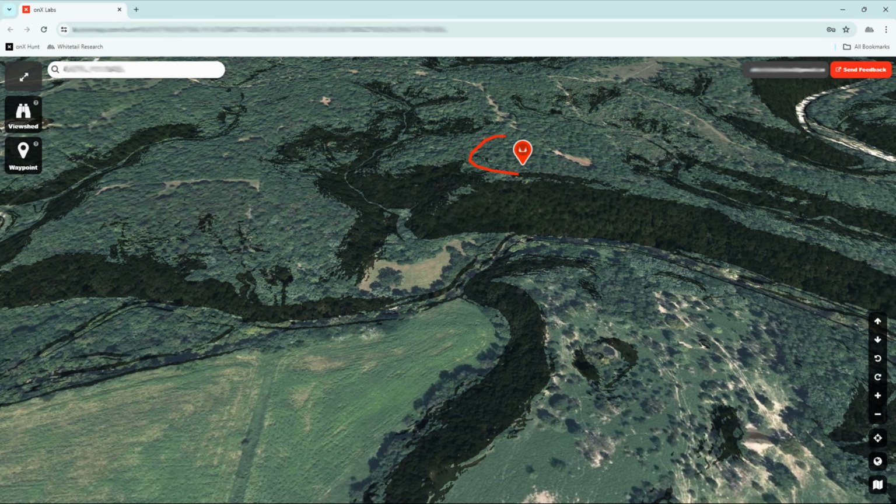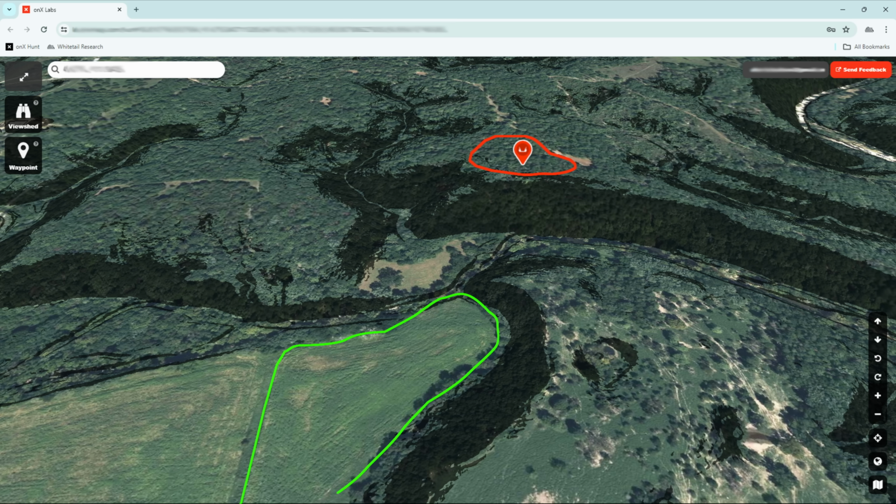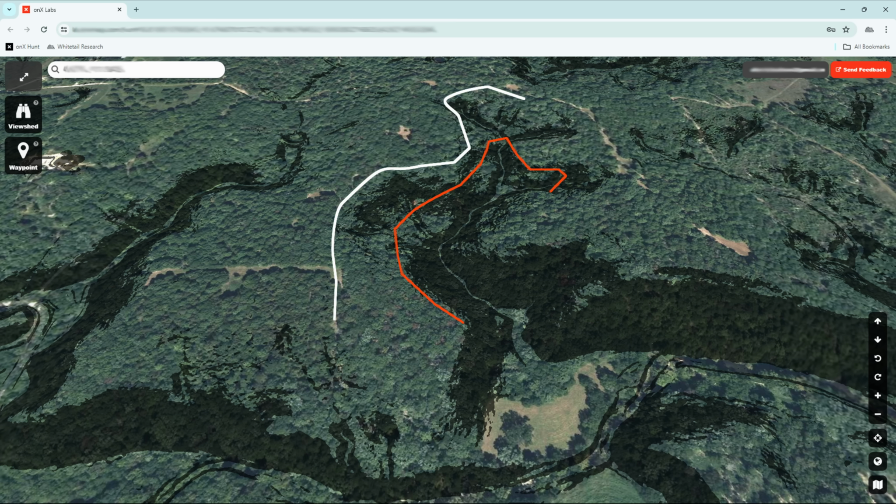The first bedding area we'll look at is out on this point. We've already looked at this bedding area in my first video, and he only used it on a south wind. From here, deer could catch thermals rising from the field below throughout the day and scent check the area while staying elevated. When the thermals switched, he would move down to the mouth of the hub and sometimes enter into this field.